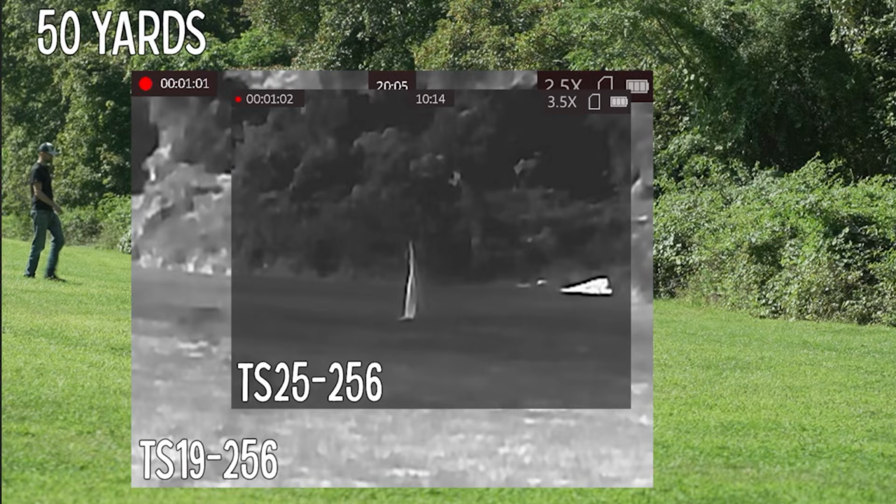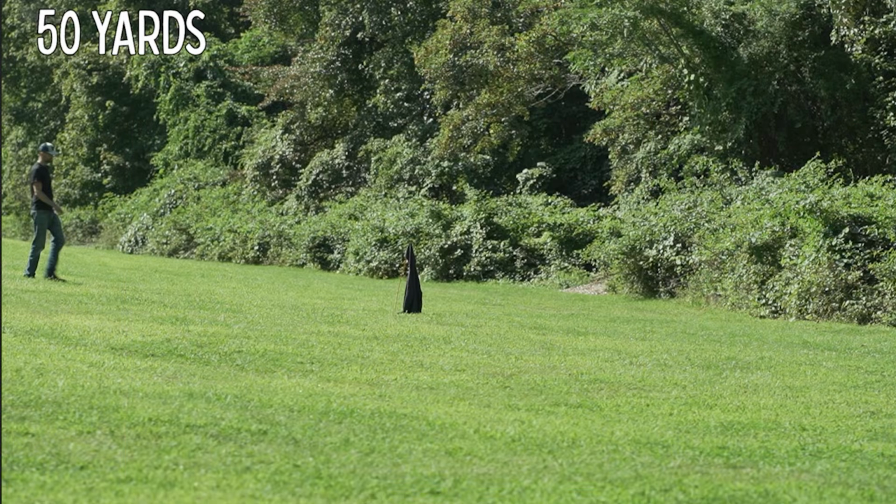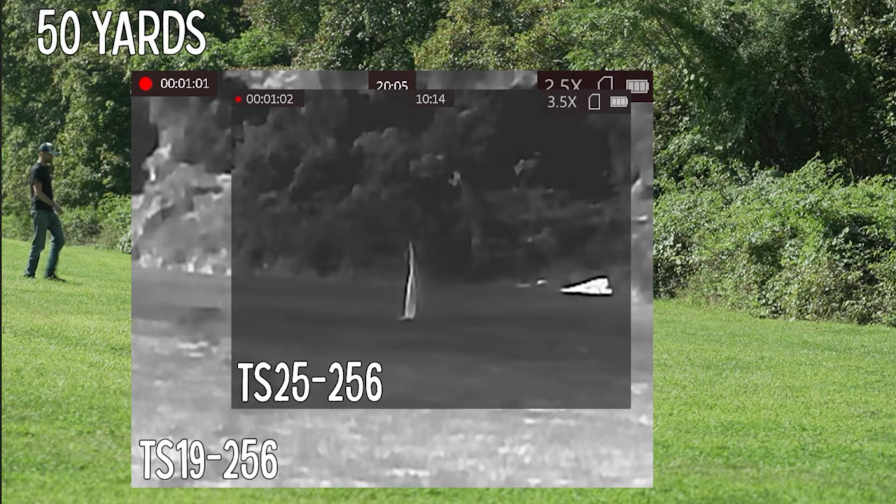So what I did is I set up both of these scopes along with my camera. And so you can see this is like an 85mm lens that I'm using with my camera. And I mounted the TS19 right next to the TS25. And right away, you can kind of see the difference in field of view. So the TS19 has a wider field of view. That means you're going to see targets into your field of view sooner than with the TS25.